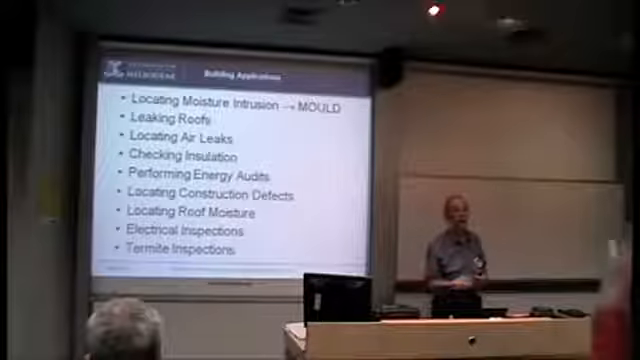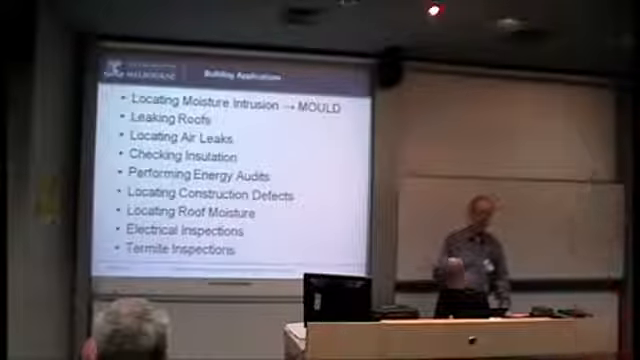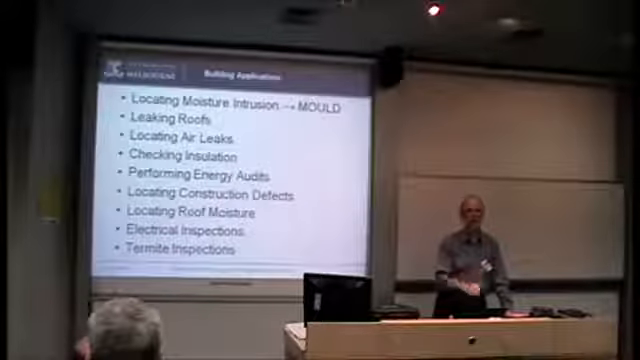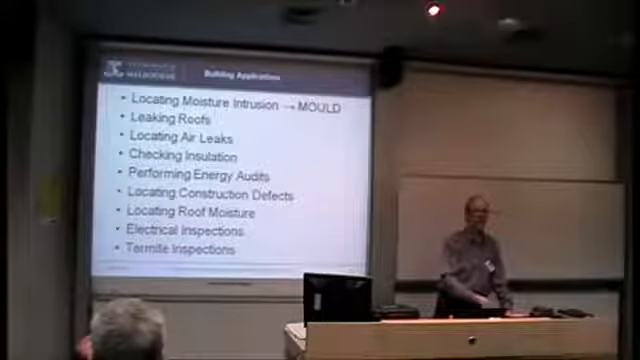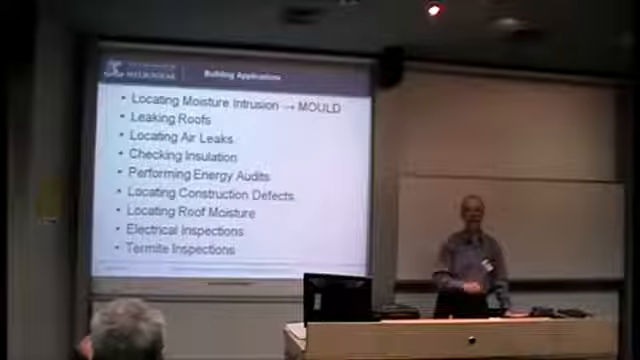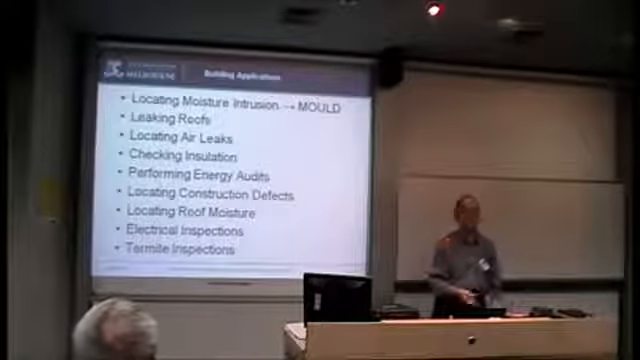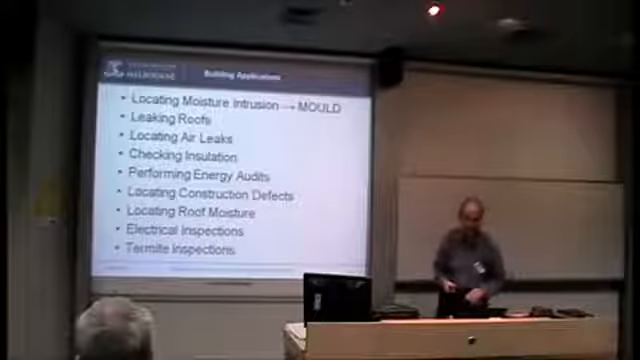Does the mass of the mould give you a better signal? Well, it would hold more water if you have enough mould, but that's not usual. You need to have quite a lot of mould. If it's a fairly thin layer of mould, then it's not going to be the case. If it's that thick that it's going to start having that influence, you'd have smelt it long ago and done something about it.